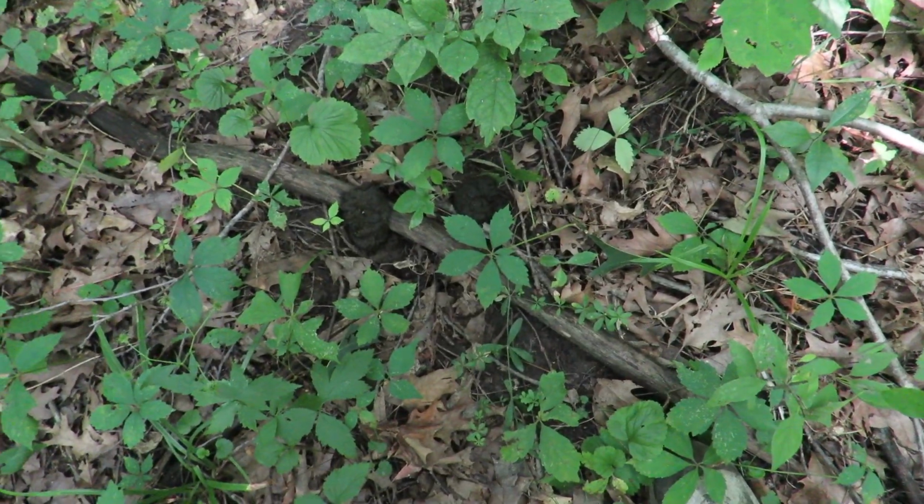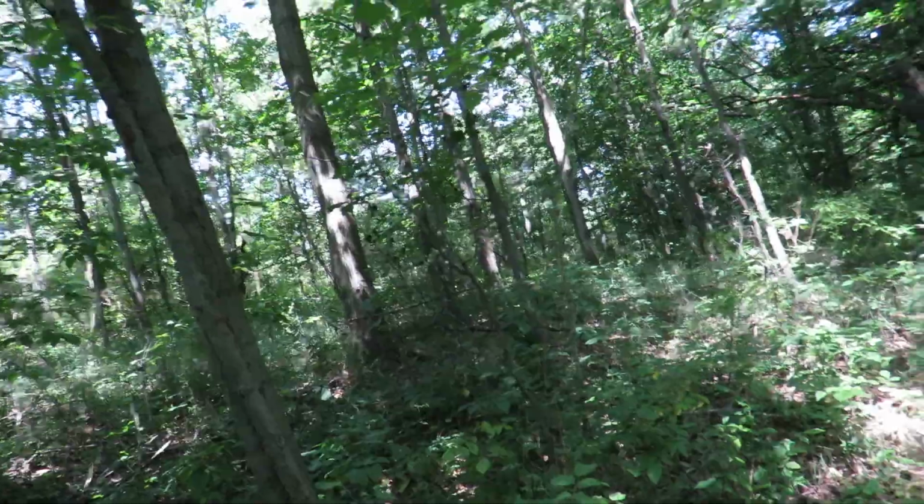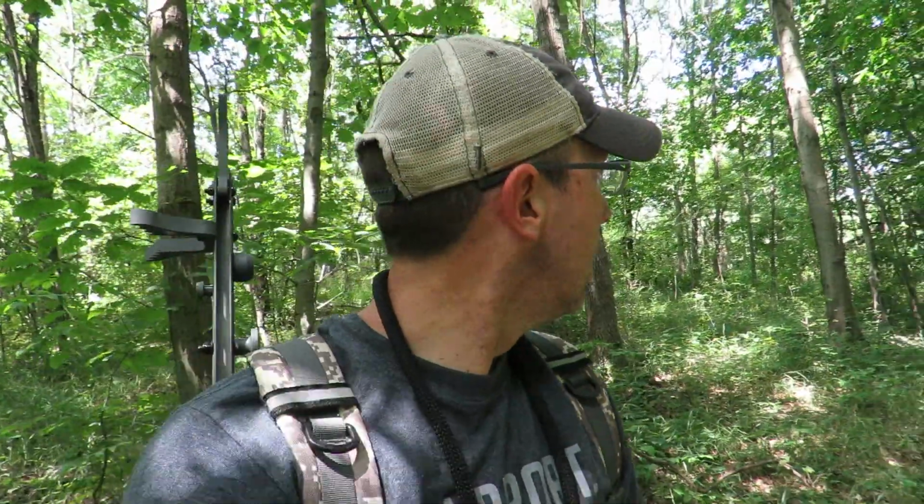Some old buck poop. That's a good sign. Maybe I got a buck on here. Well, unfortunately, that camera only had 2 pictures on it, and one was me. So I'm not happy about that. So that camera came down, and I am on my way now to find a new spot to put this camera. So let's see what we can find.